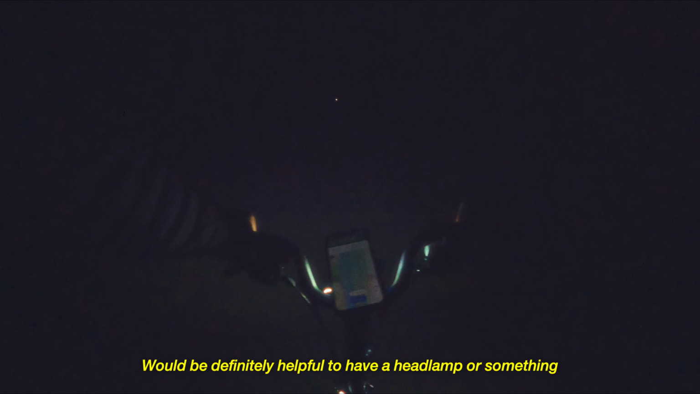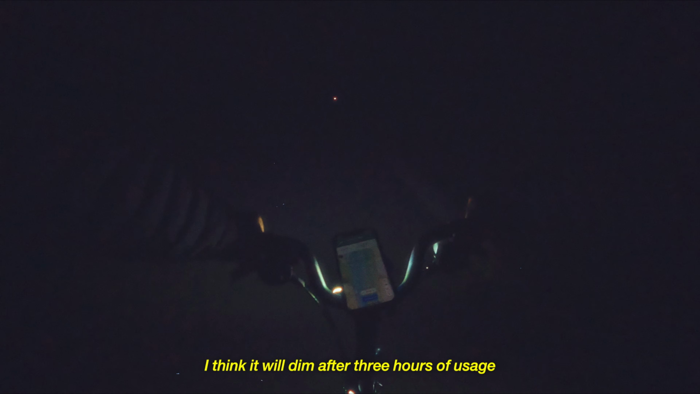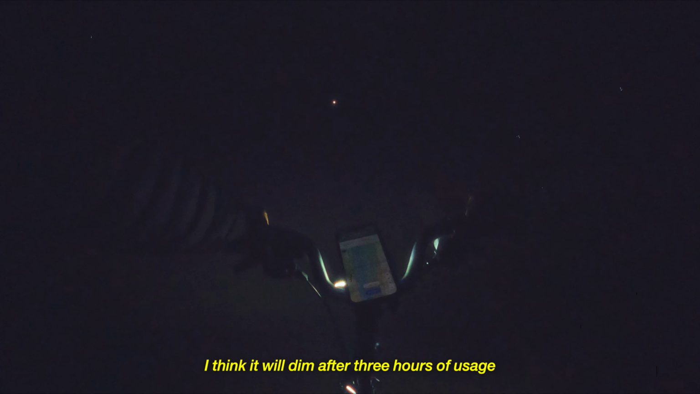Still seeing few cyclists. Would be definitely helpful to have a headlamp, something. Just additional source of light. This one definitely won't last me the whole night. I think it will dim after 3 hours of usage, but we will see.